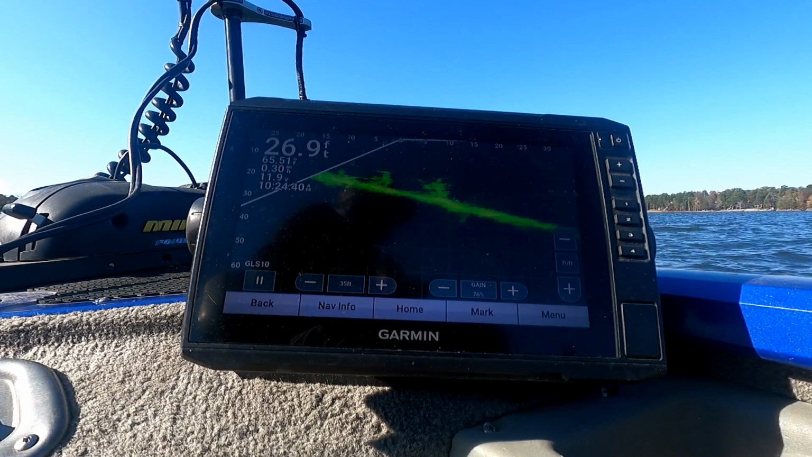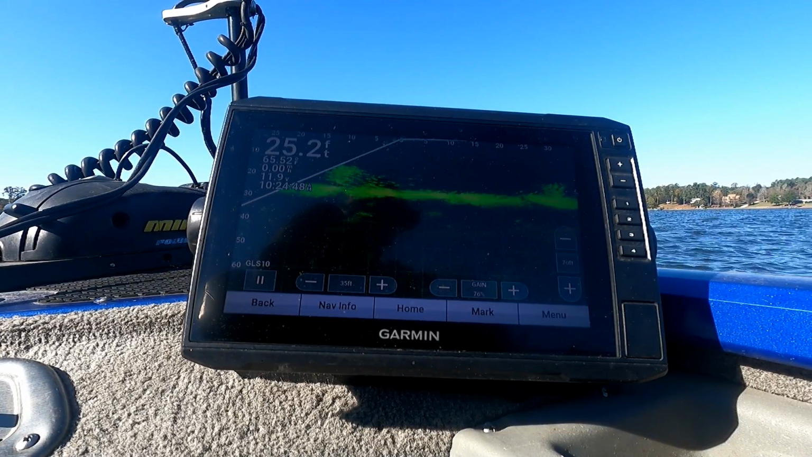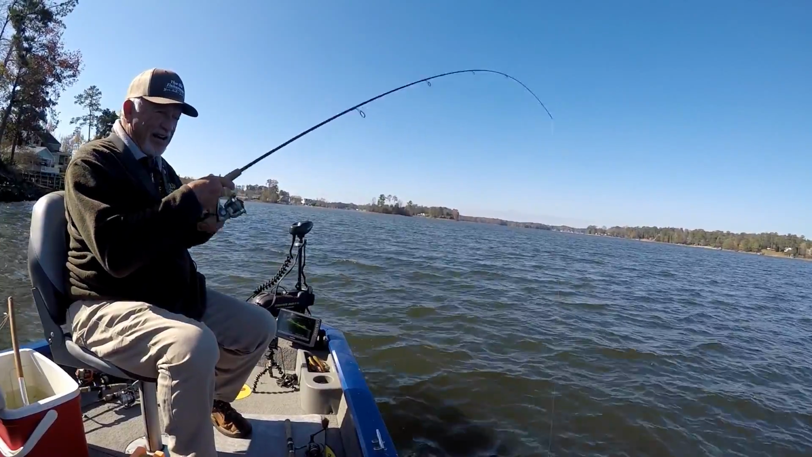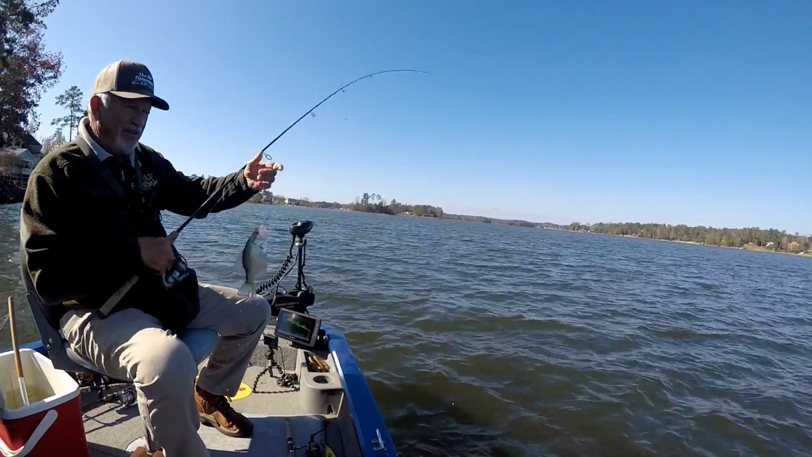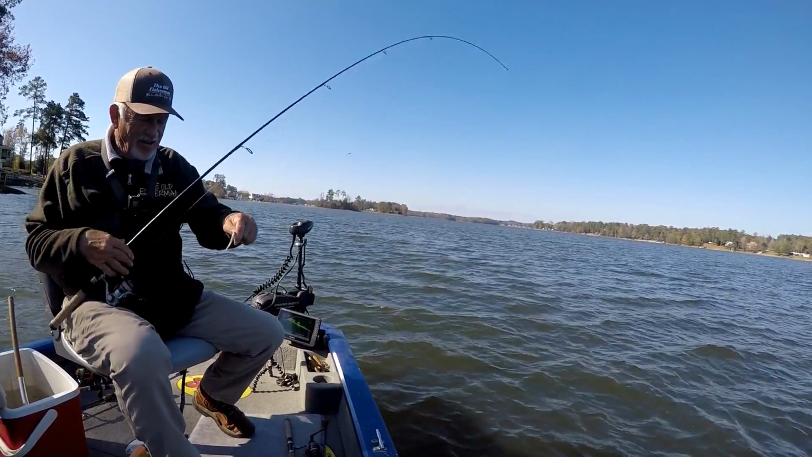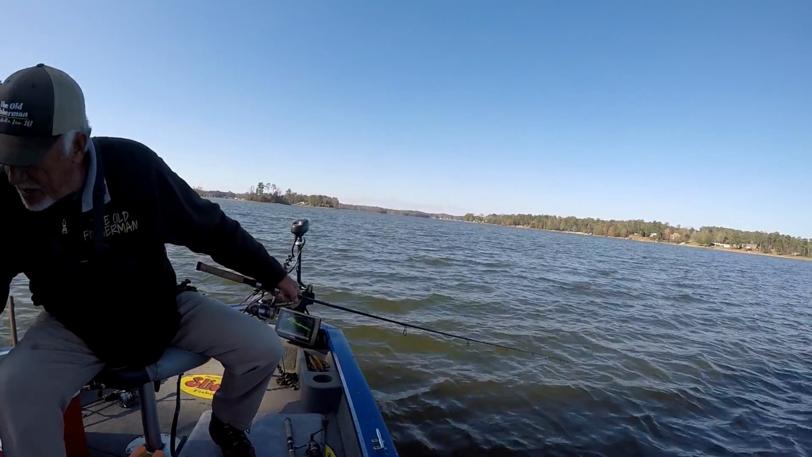They just ain't biting right. Too much wind right in here. Hard to hold the boat. That's the problem. To catch him. There you go. Got him. Got him. See if we can lose this one. A little one. But we got him. Really little. Probably throw him back. I think a lot of little ones down there is what it is. The first couple weren't that bad.